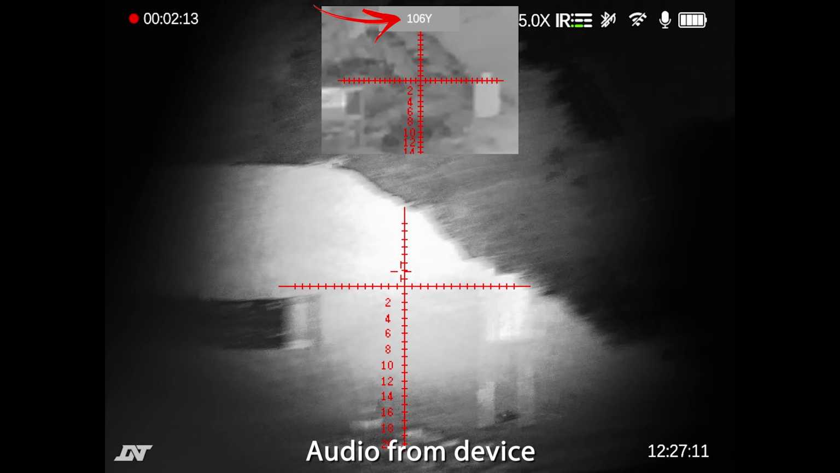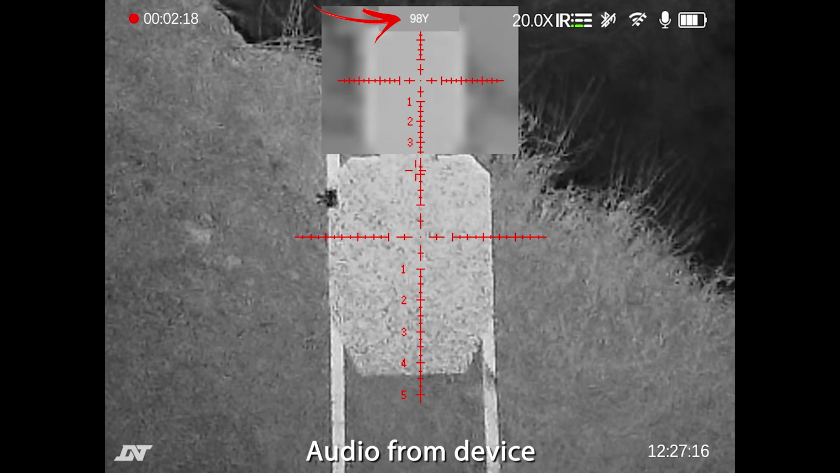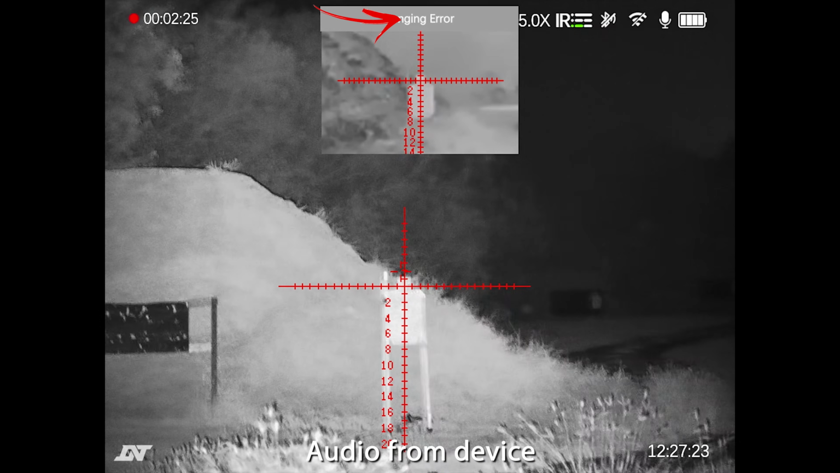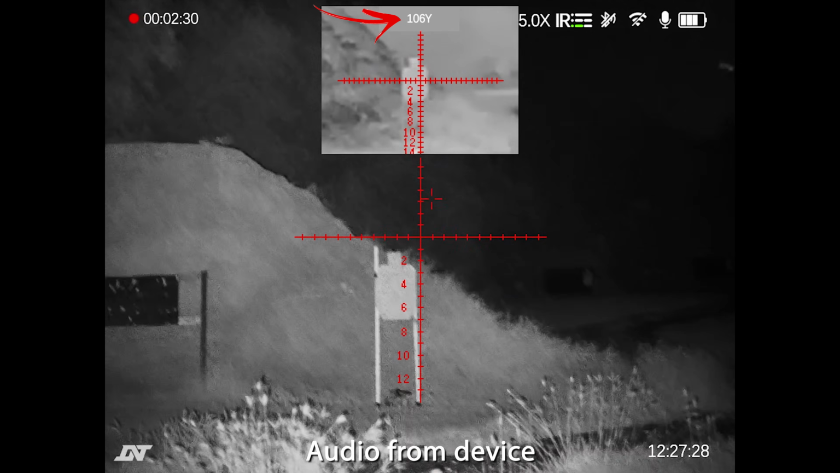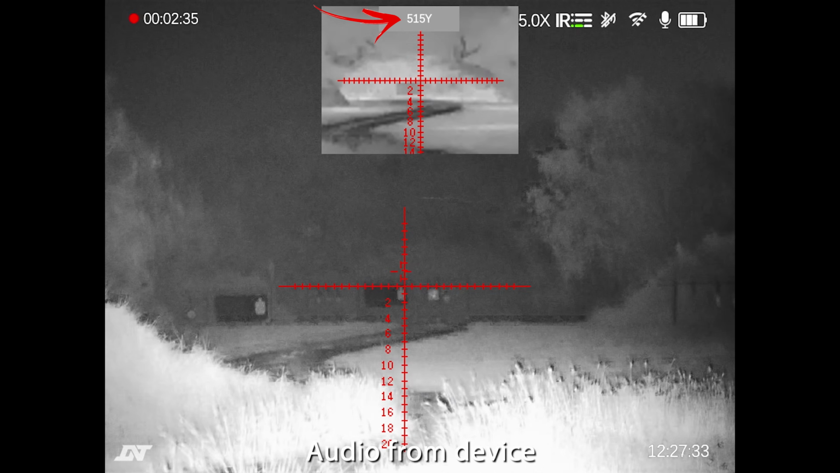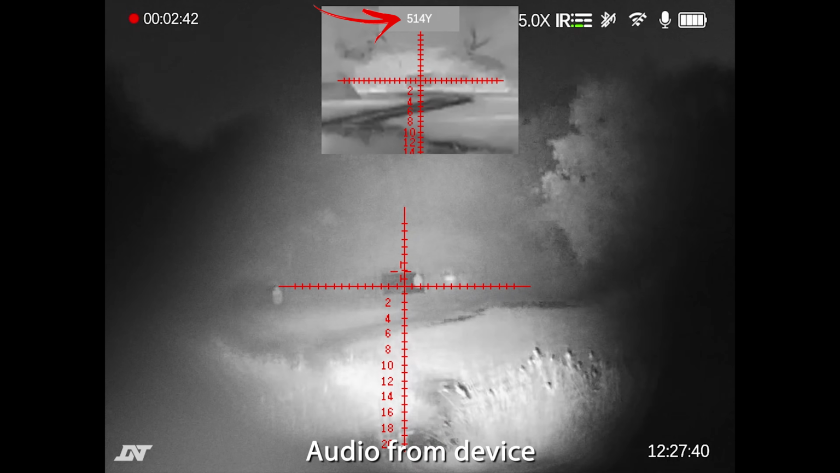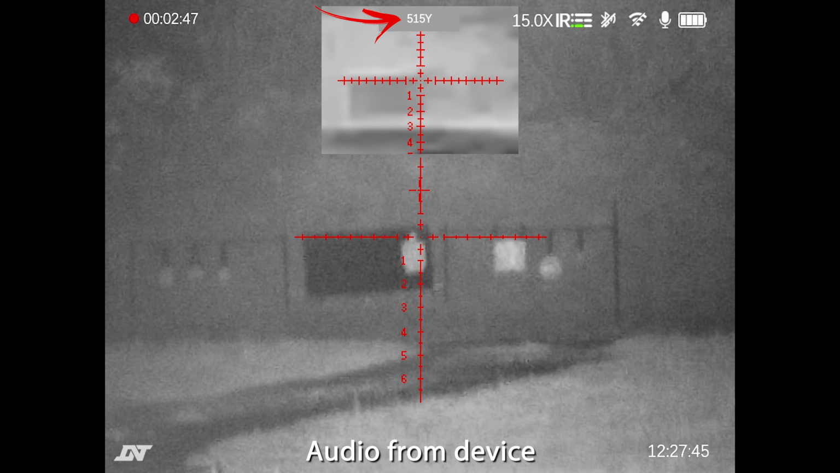Here's the 100. See if the auto brightness, yeah, the auto brightness brings it back if it's too focused. I think I have this illuminator in very tight, so here's what I'm assuming is now flood mode. But even still, I can make out the 500-yard even with the flood. So we'll go ahead and put the illuminator on spot. And that's not bad.